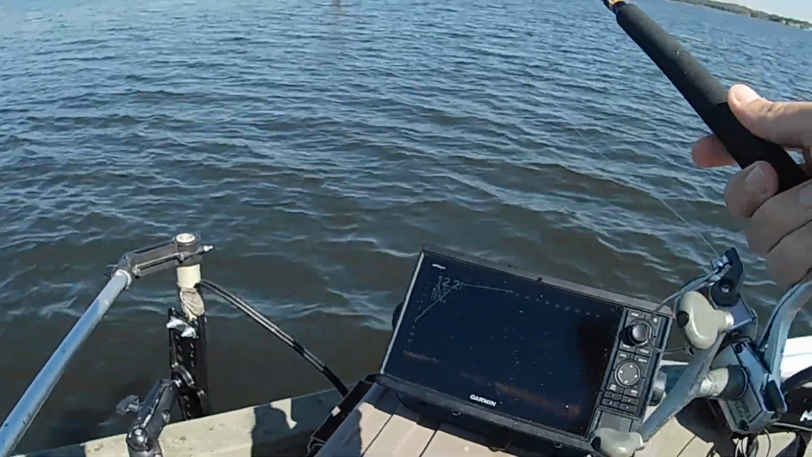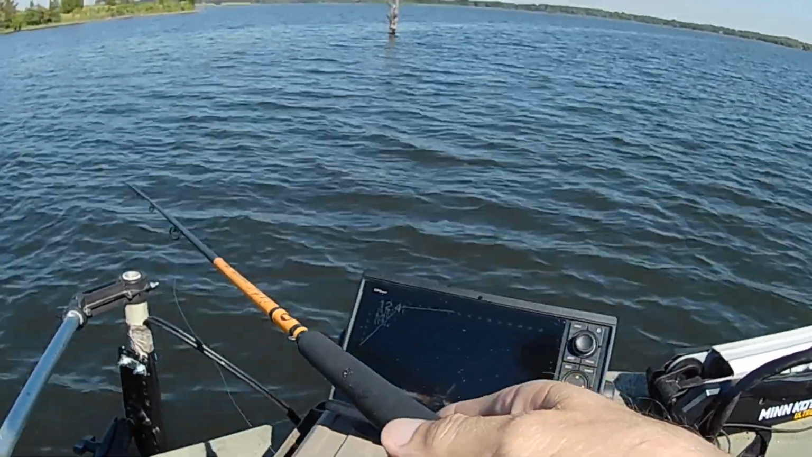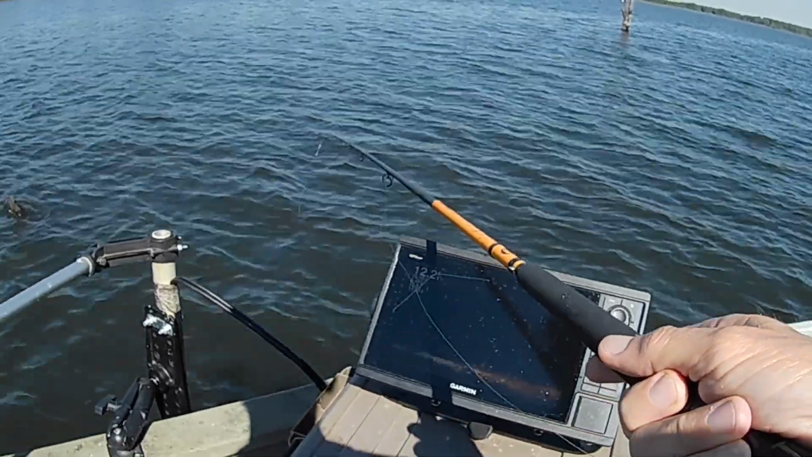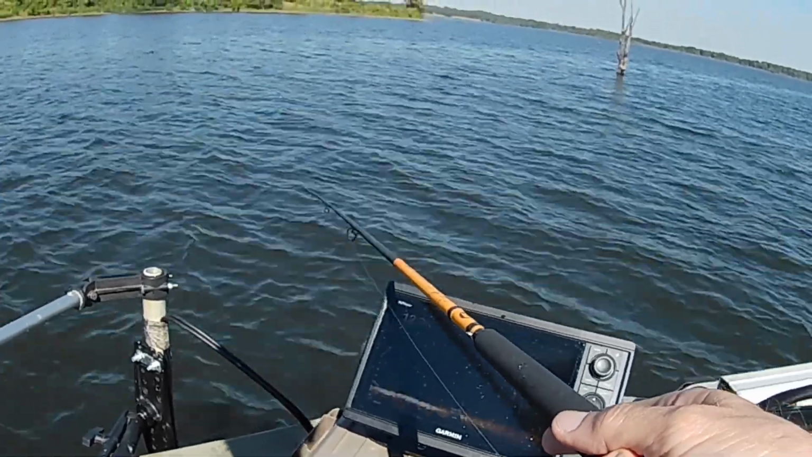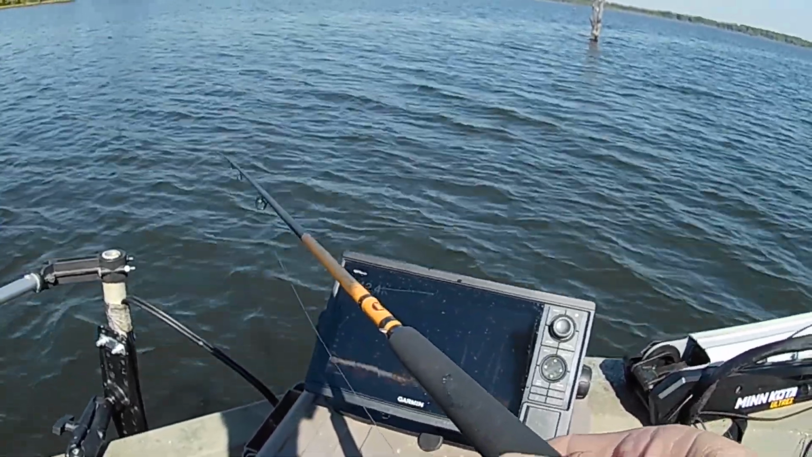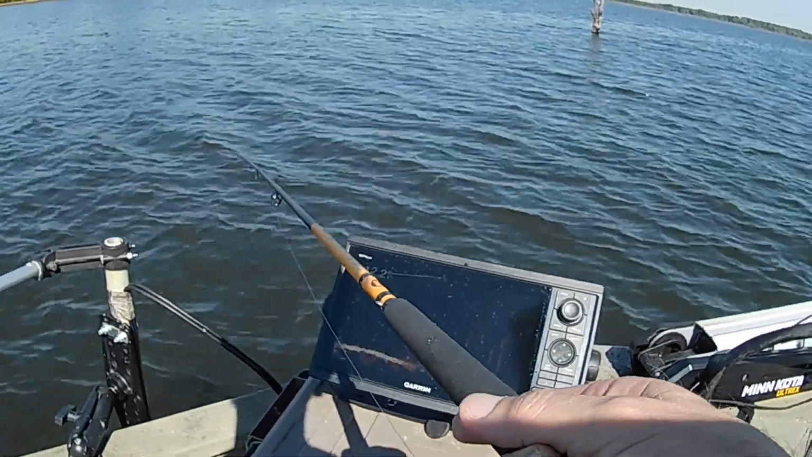These fish are just holding tight to the bottom. I can kind of see some every now and then, but the majority of them are tight to the bottom, and they're ambushing shad when they come by these stumps. I'm not on a creek or anything here. I'm just on a tree line. There may be more around the creek channel itself. I'll check that out here in a little bit and see.